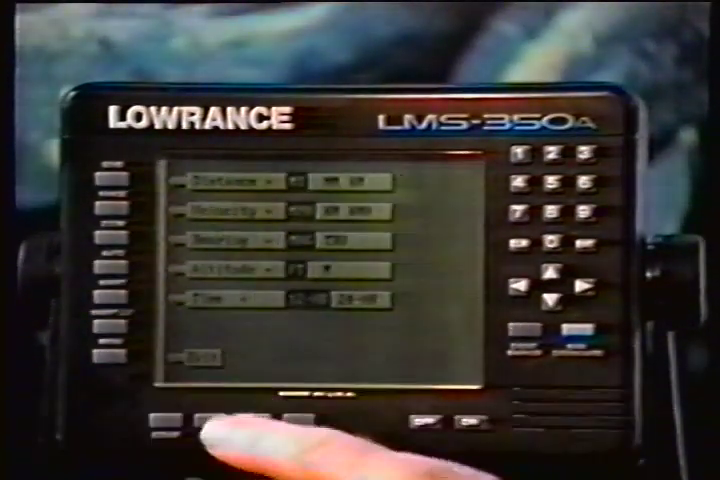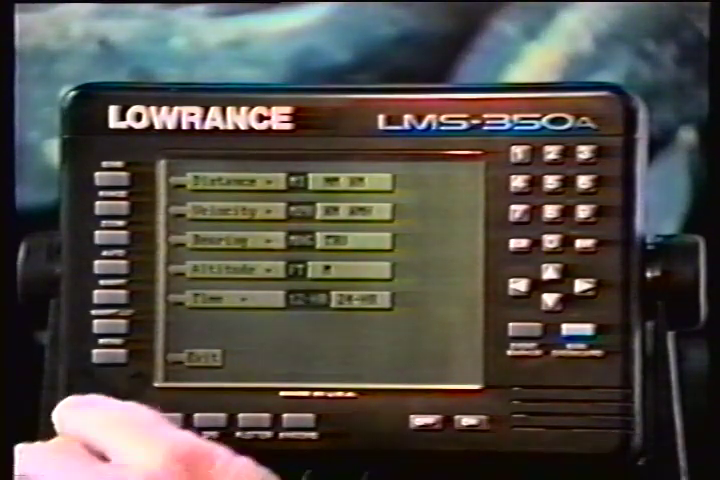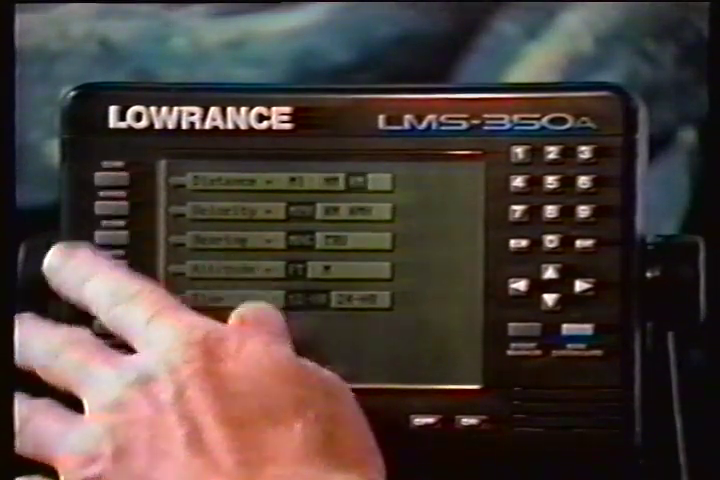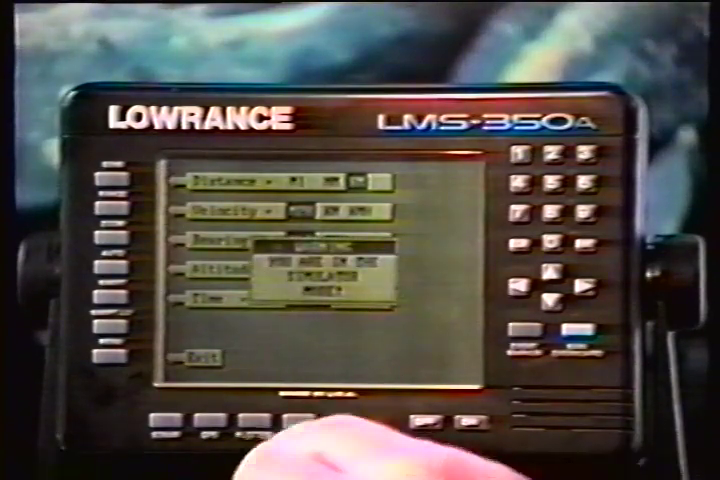The black box on each line shows the unit of measure currently in use. Press the key next to the unit that you wish to change. For example, press the key next to the distance label twice to switch from miles to kilometers. This moves the black box 2 times from the MI to the KM. When you have the units of measure set as desired, press the key next to the exit label.